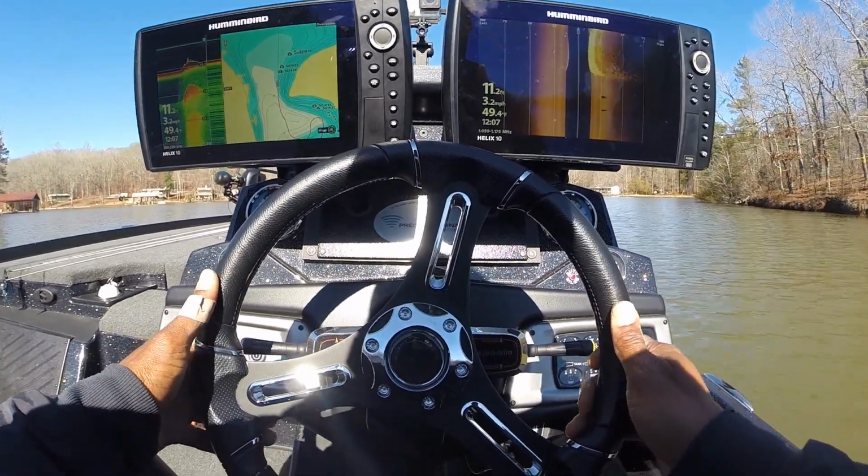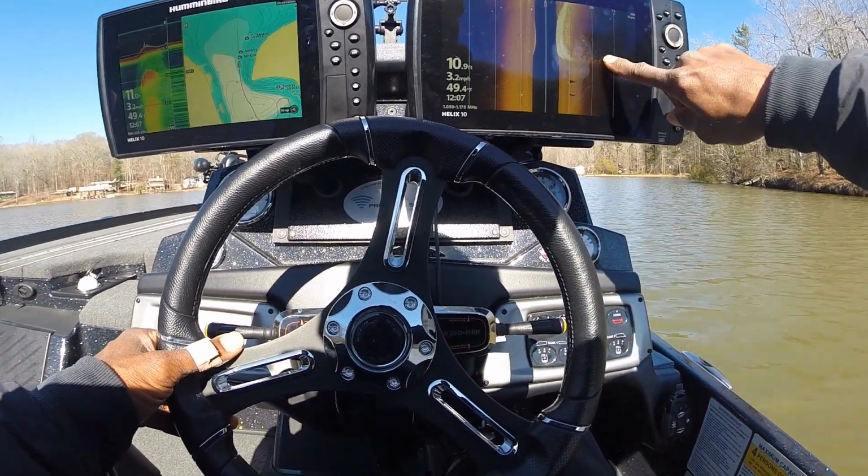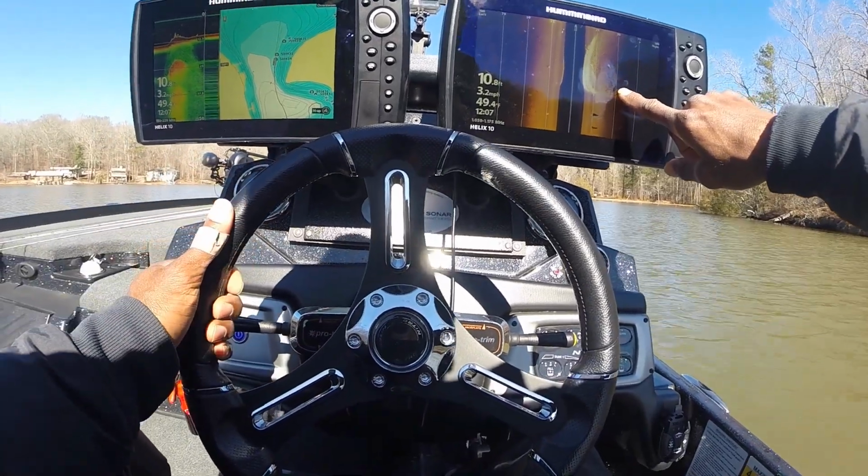All right, so I'm just driving around scanning now, going past that point. You can see some rocks and some laydowns in that point, so that'll be a good place to hit with the Carolina rig.